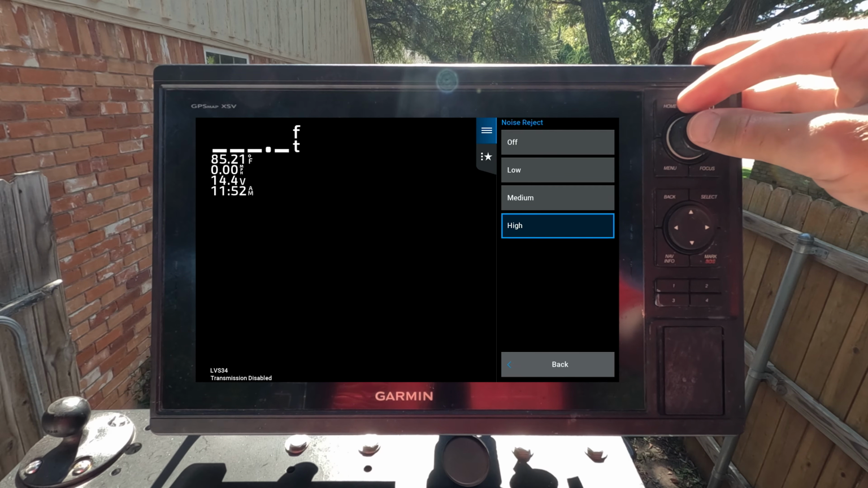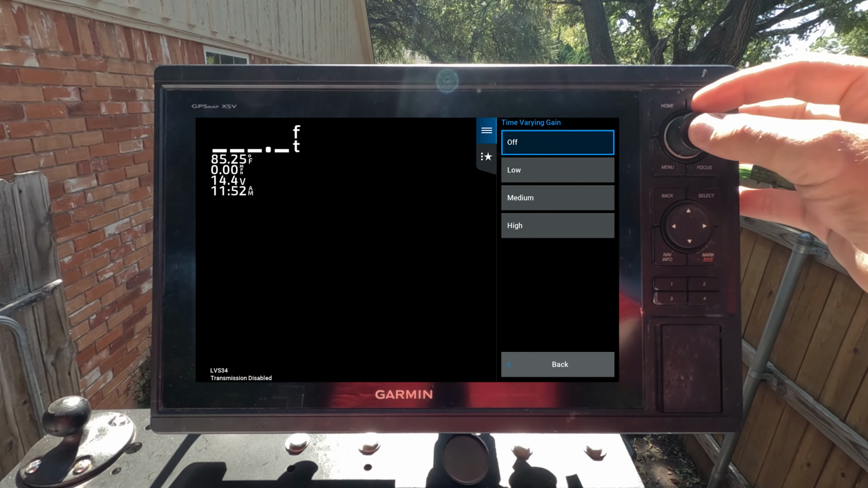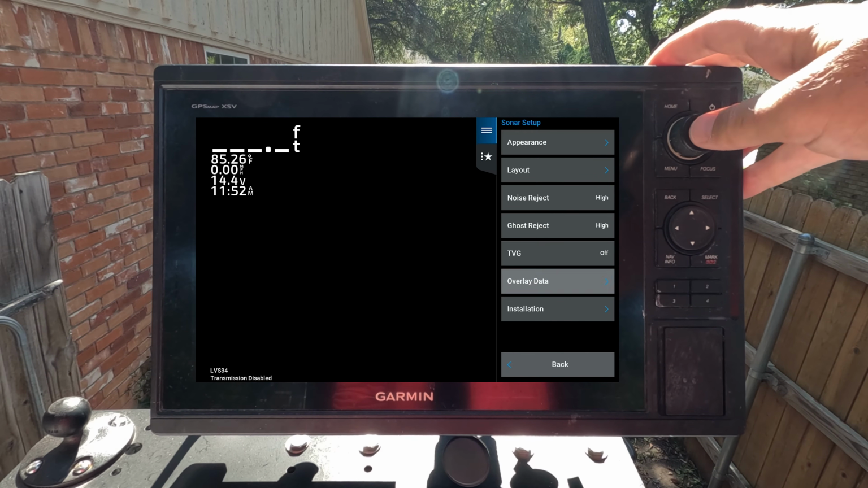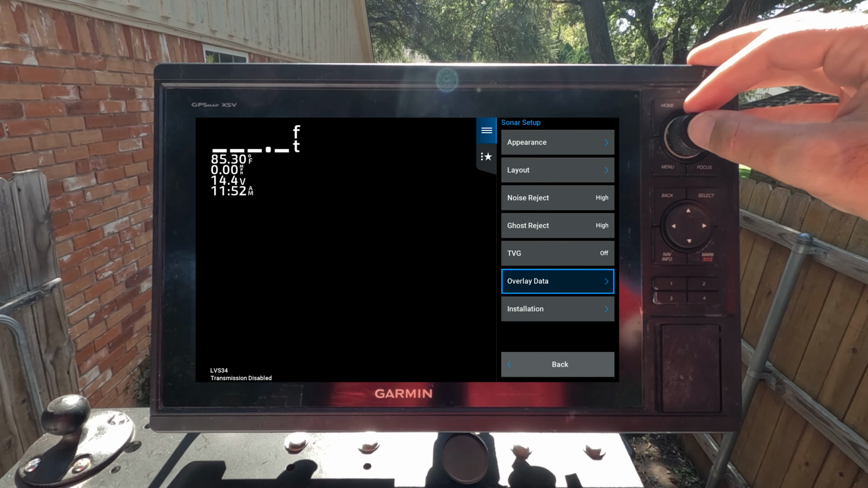So noise reject, I have set to high. Ghost reject, I also have set to high. The time varying gain, I have off. Overlay data. This is just what shows up if you want to show the depth, the water temp, the voltage, the speed, time of day. I have it all showing for me.